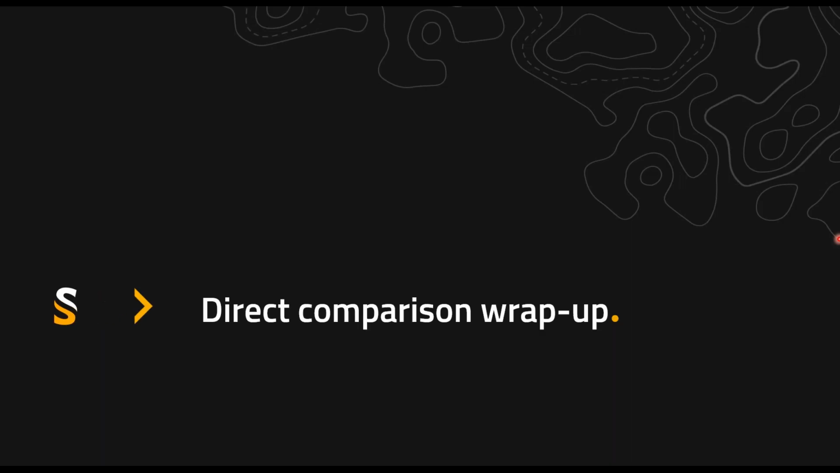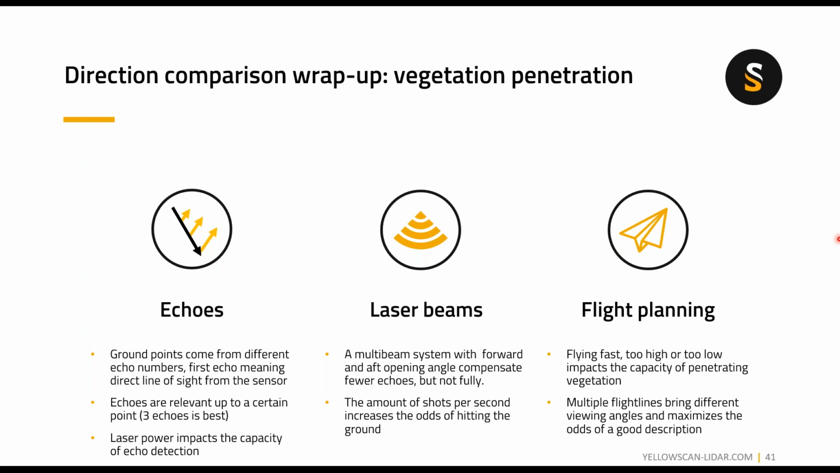So now we move on to the direct comparison wrap-up. First, I want to stay a bit on the vegetation penetration. And here are 3 key factors that will improve your vegetation penetration. So first, we're talking about echoes. The ground points come from different echo numbers. If you have a first echo or first return, that means that you had direct line of sight from the sensor to the ground.